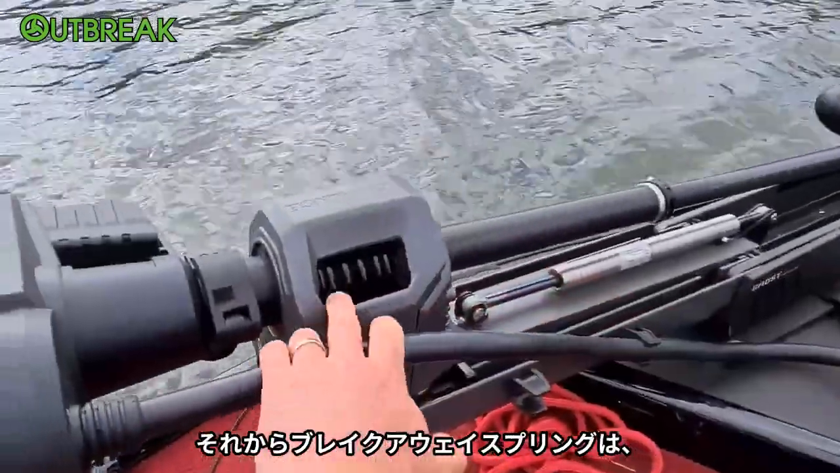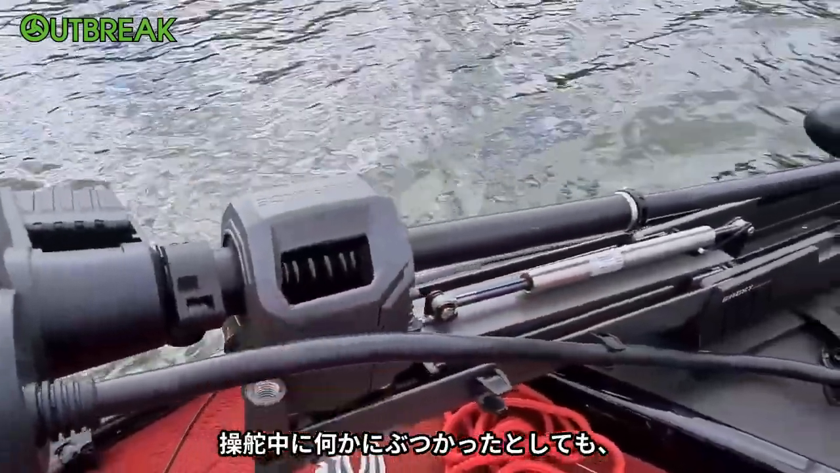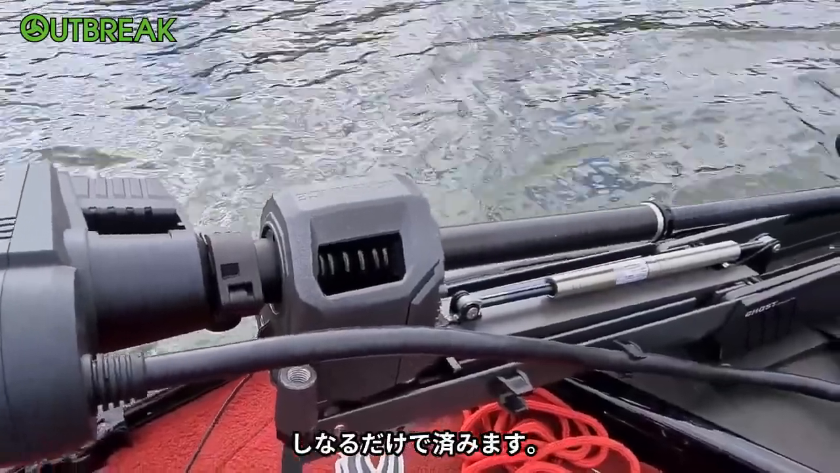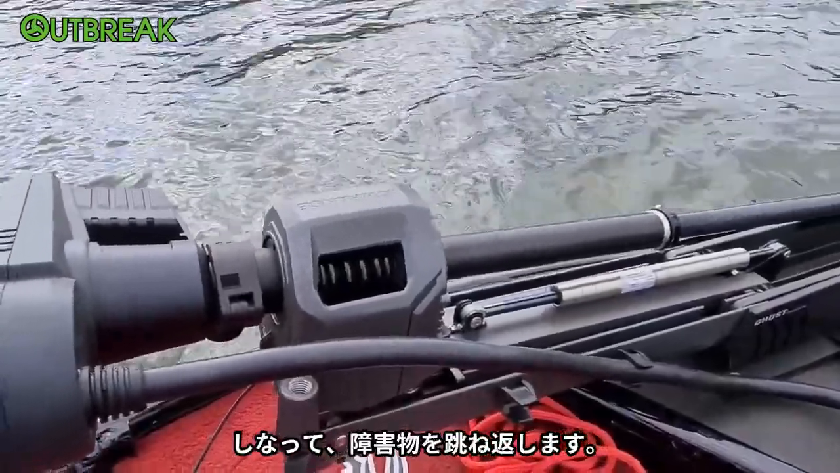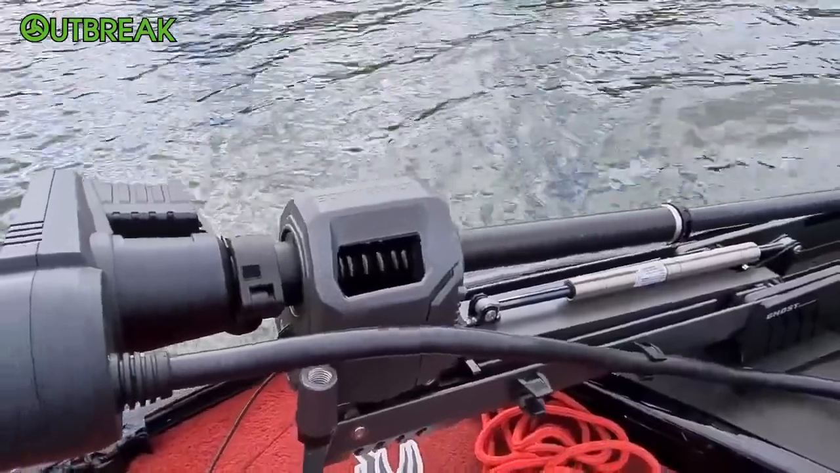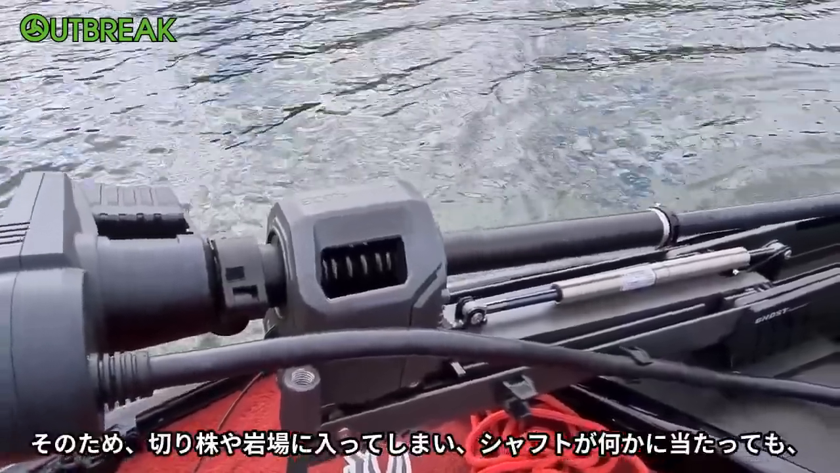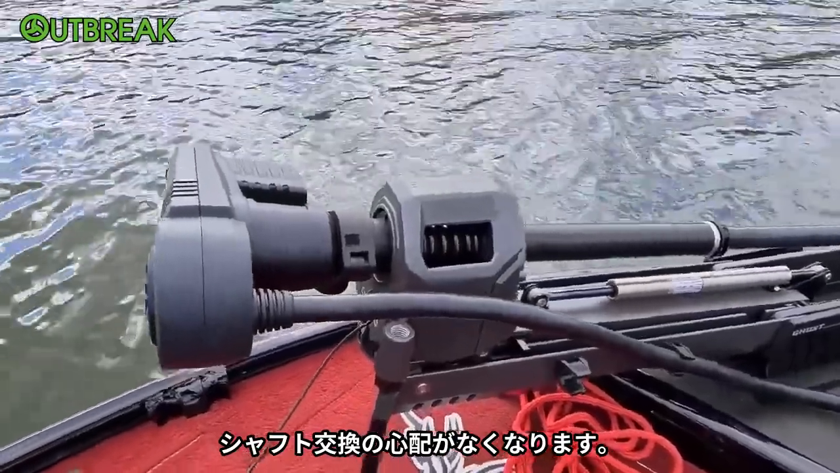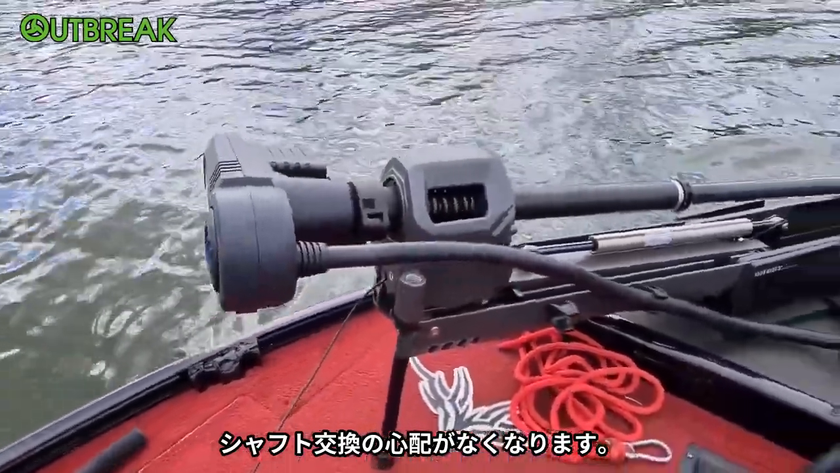Then there's the breakaway spring, so when you're driving your motor and you hit something, you don't snap your shaft, it just flexes and bounces its way around the object itself. So it stops you having to replace shafts when you drive into something, whether it's a stump or a rock or anything like that.